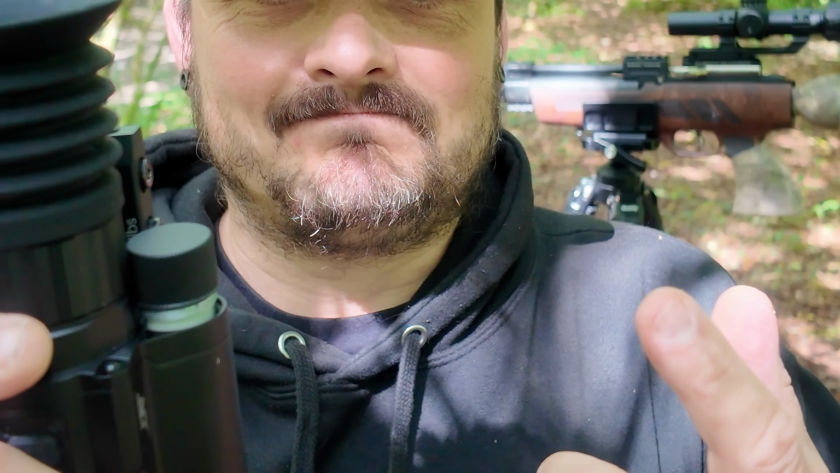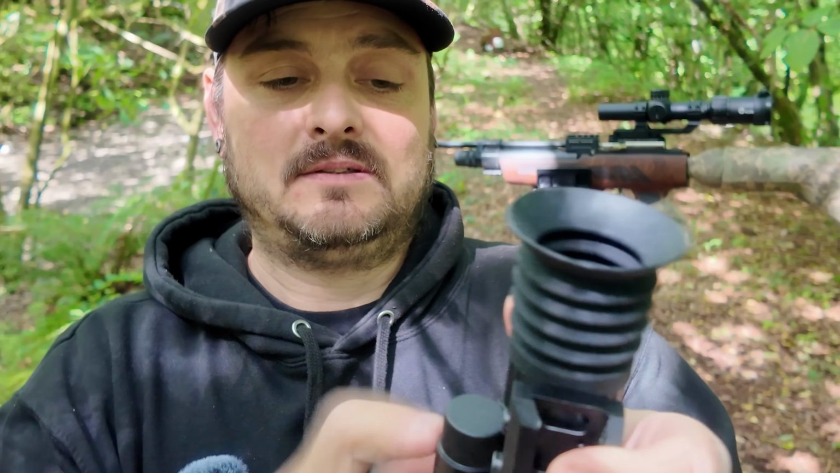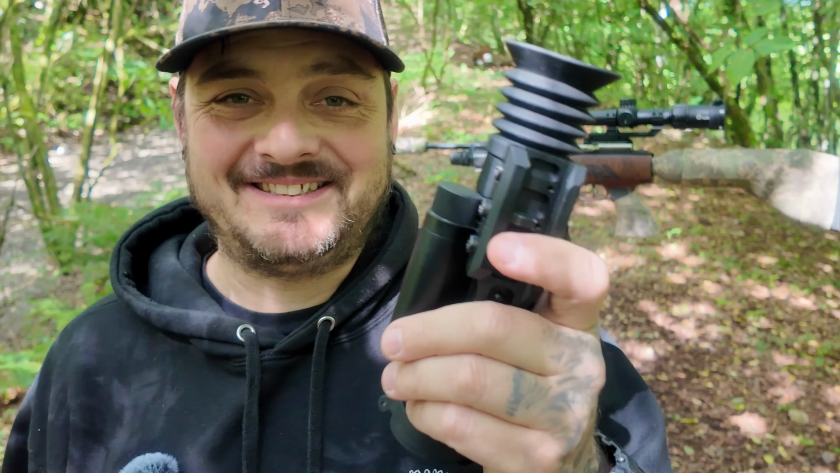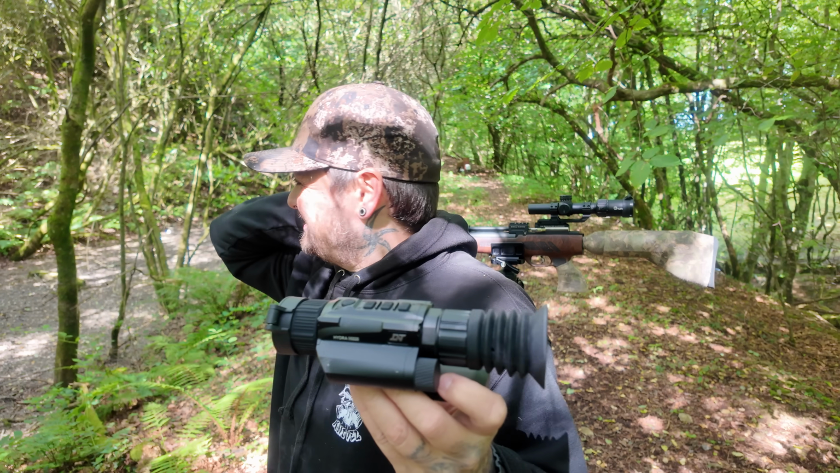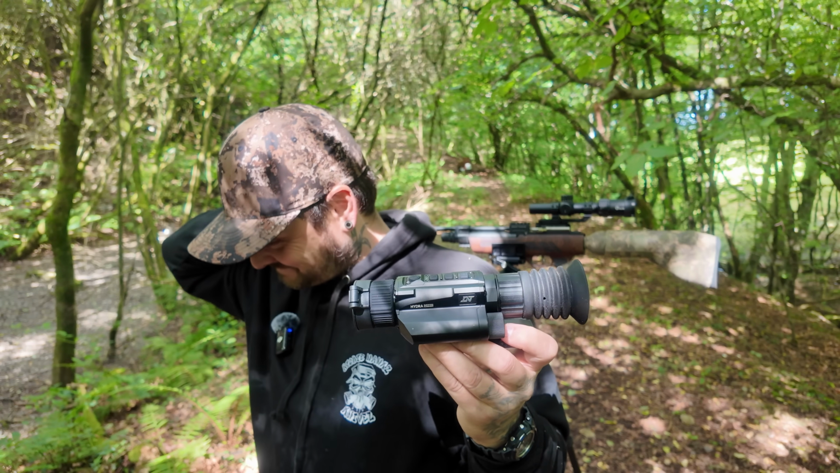The battery housing is cheap. It feels very cheap and tacky. I mean, the fear that that's going to pop out at any second, surely that's not right. But anyway, just as I'm trying to do positives on it, that happens. God. It's my honest opinion. I don't know what else to tell you.